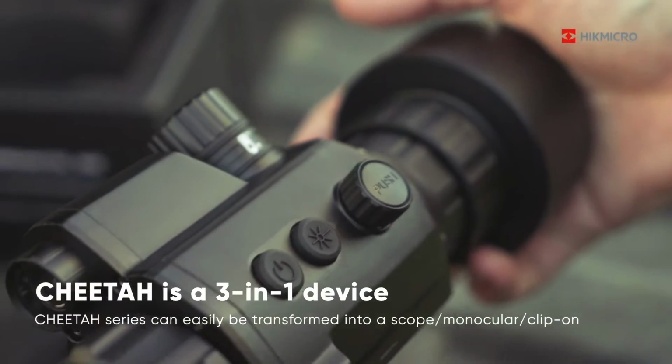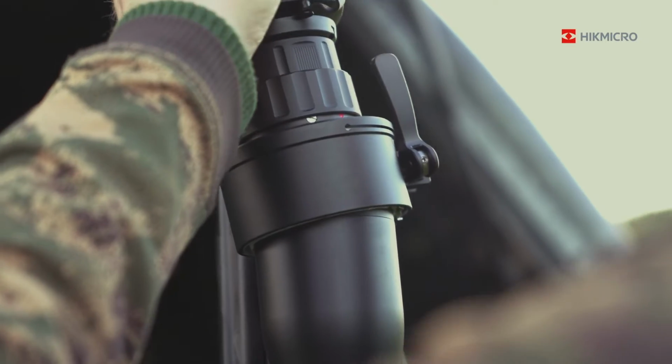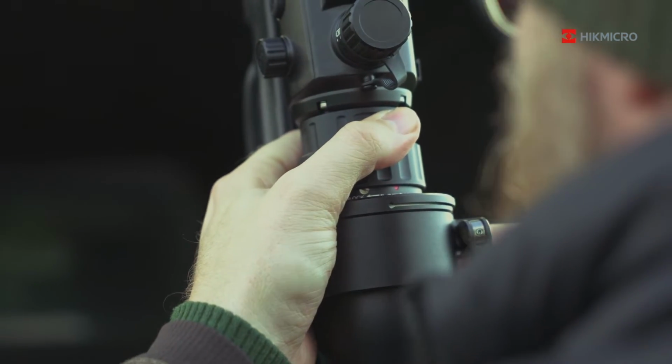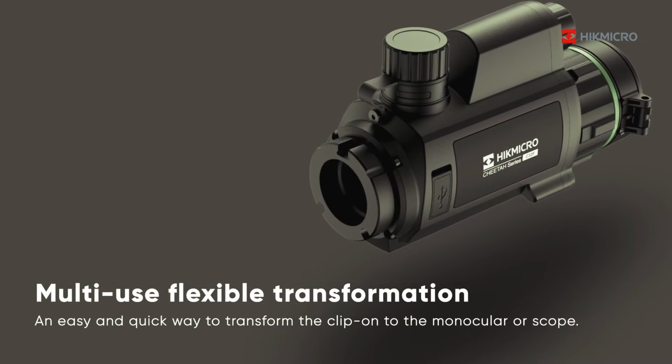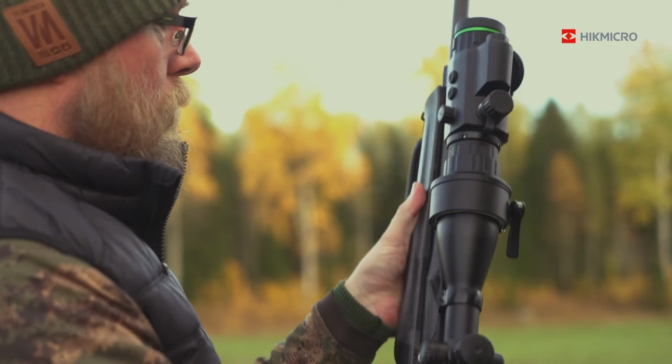But all in all, my first outing with it, obviously I had a little wander around during the day using it as a handheld spotter, and then used it in that configuration. So I'll get it onto the clip-on formation when I get another scope onto a rifle and get 5 minutes. I'll get that zeroed on and get out on the foxes with that, just to show that functionality in that one as well.